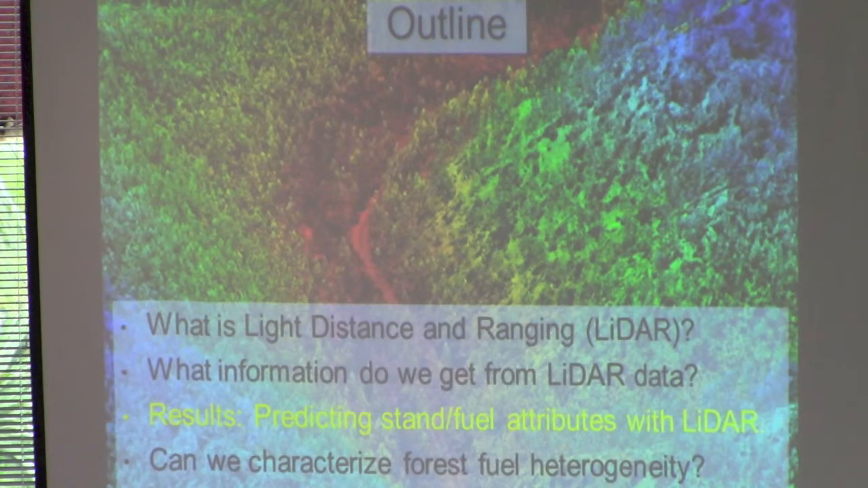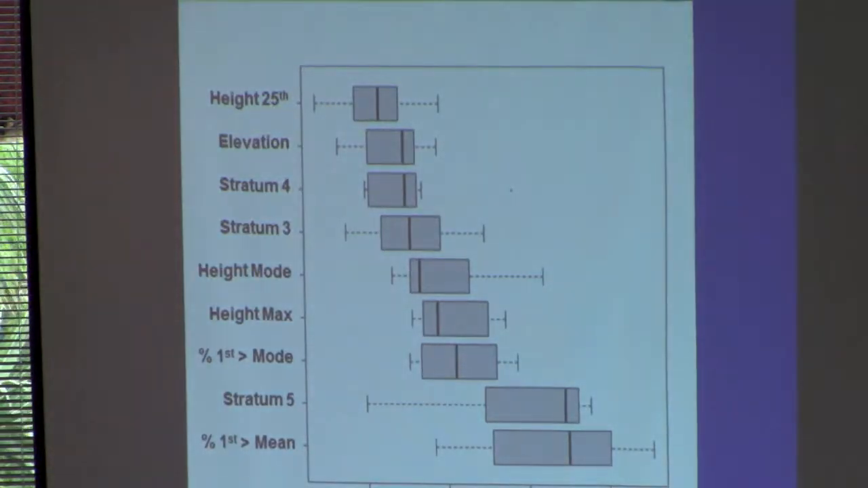Okay, so how about some results for this Priest River study? So what I did is applied all these metrics into a model to predict basal area. And these were the metrics that were selected as the best predictors from the suite of candidate variables. And the best predictor is here at the bottom. It has the highest scaled variable importance. So this is a measure of variable importance that is output by an algorithm called random forest. And it's a regression tree approach to modeling.